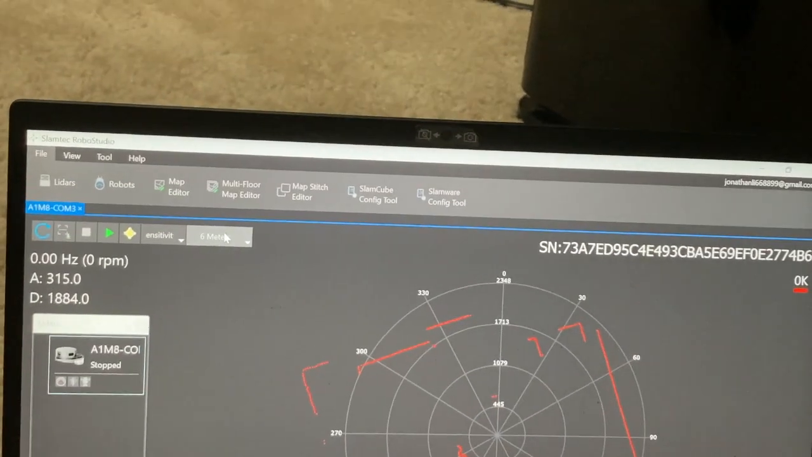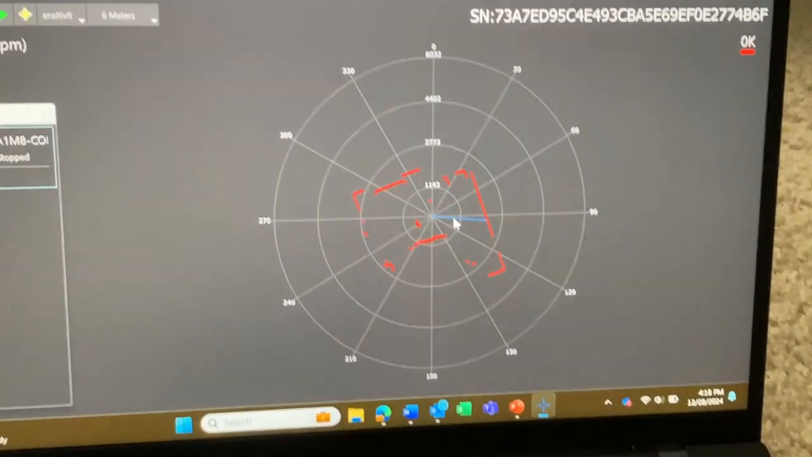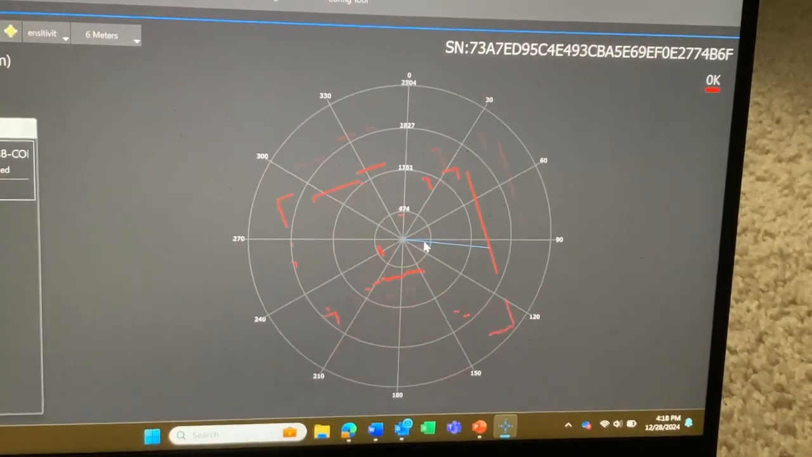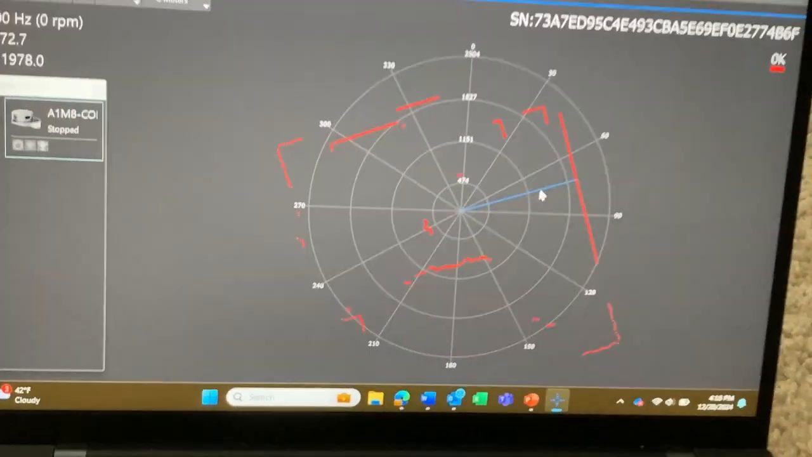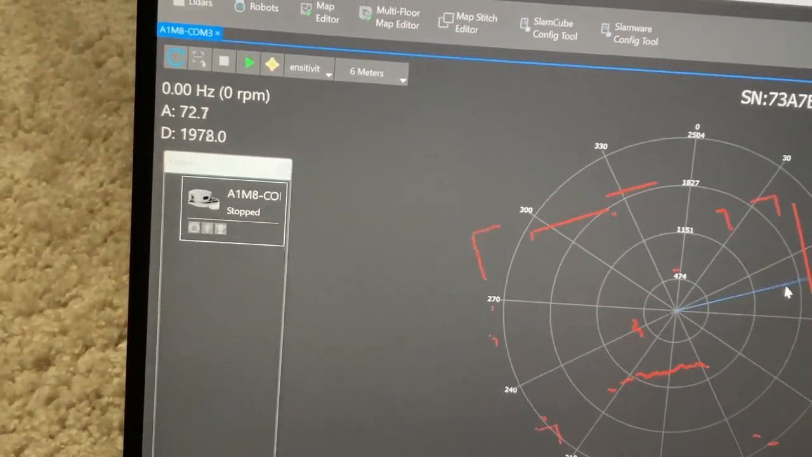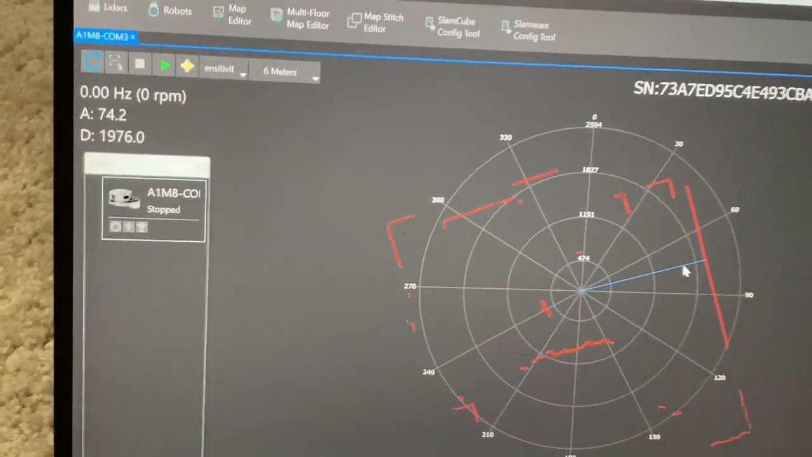I'll stop scanning it right now, and I can change the distance. I'll just keep it at 6. Okay, I'll just zoom in actually. Now I can see the map of my room as data points, from the top view, or the LiDAR view. The distance from the LiDAR to that wall is approximately 1980 millimeters. I'll say that.